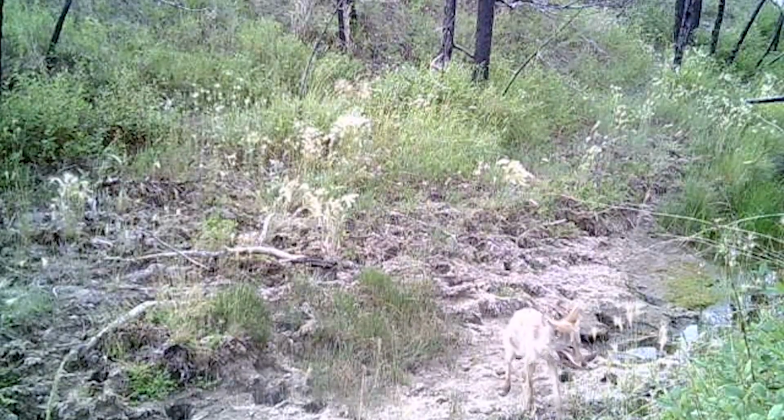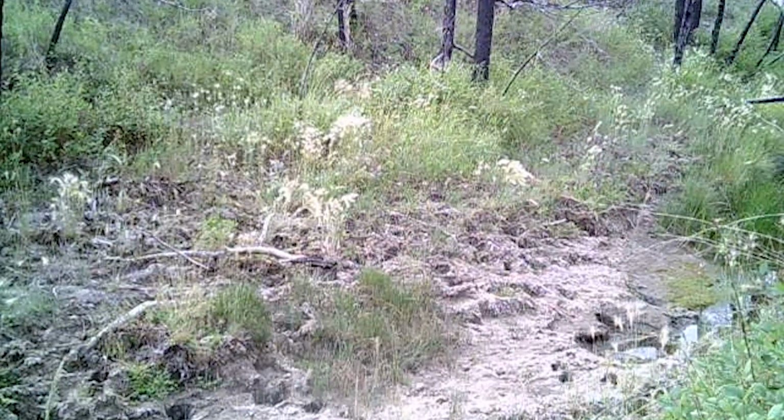So to start off, I got some really cool videos of coyotes. One of the first videos I got was this coyote that looks to have a deer leg in its mouth. And at first you're like, what's that? But it looks like it's got a hoof and just shoots right up that path where I had seen elk, whitetails, mule deer, turkeys, and this coyote all use this same path.